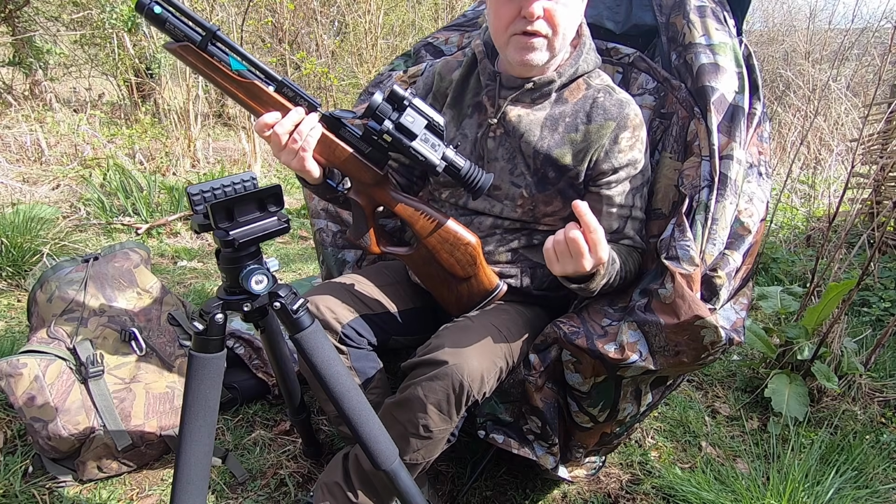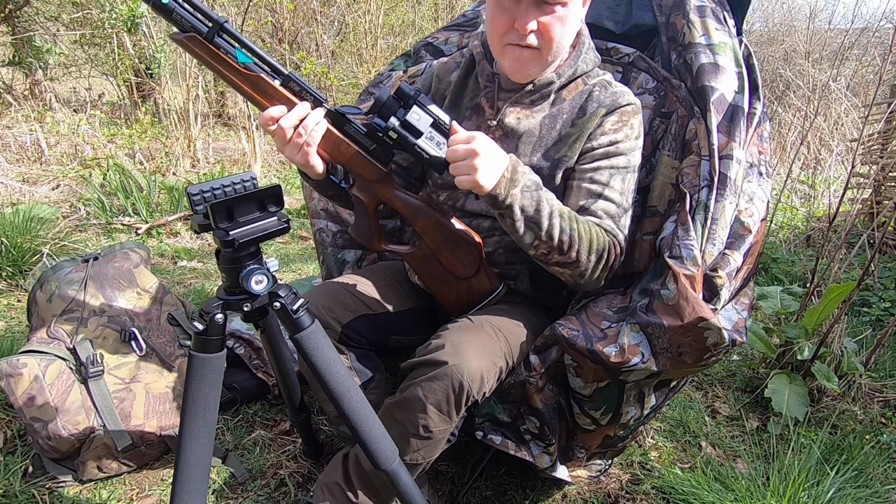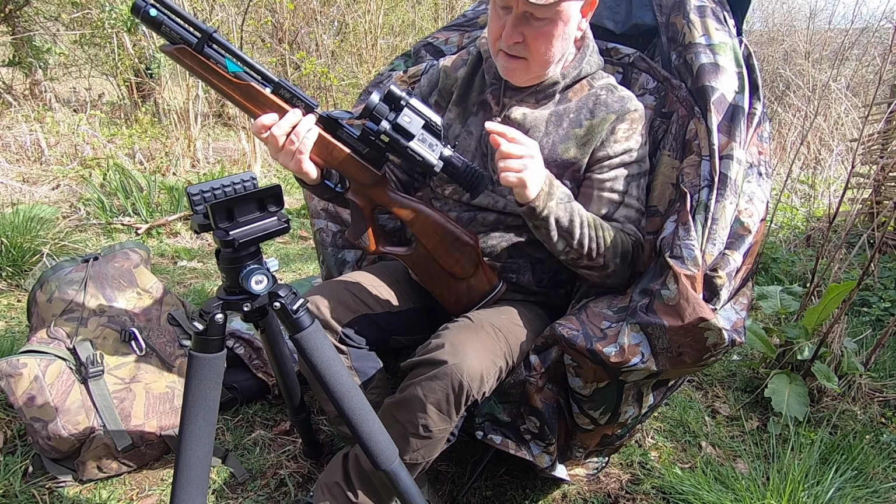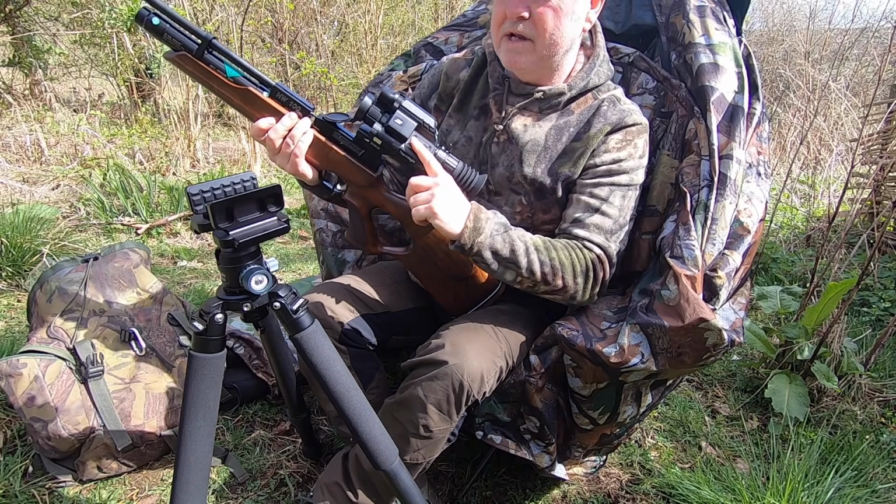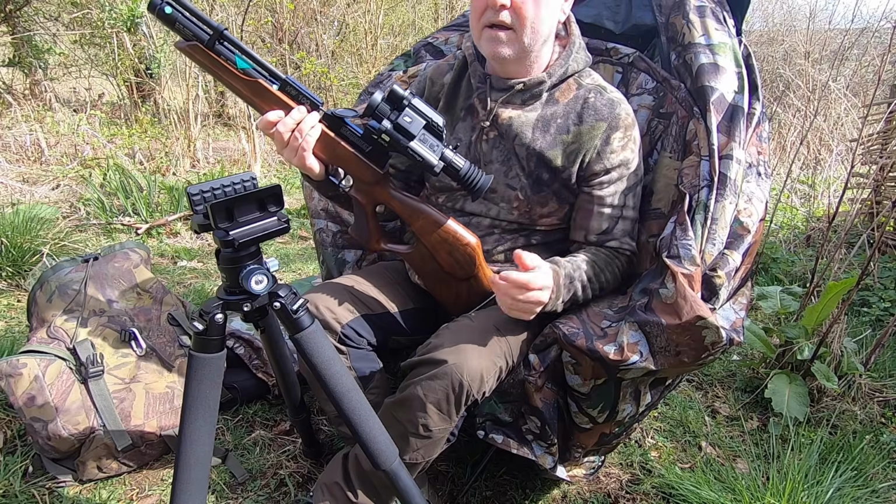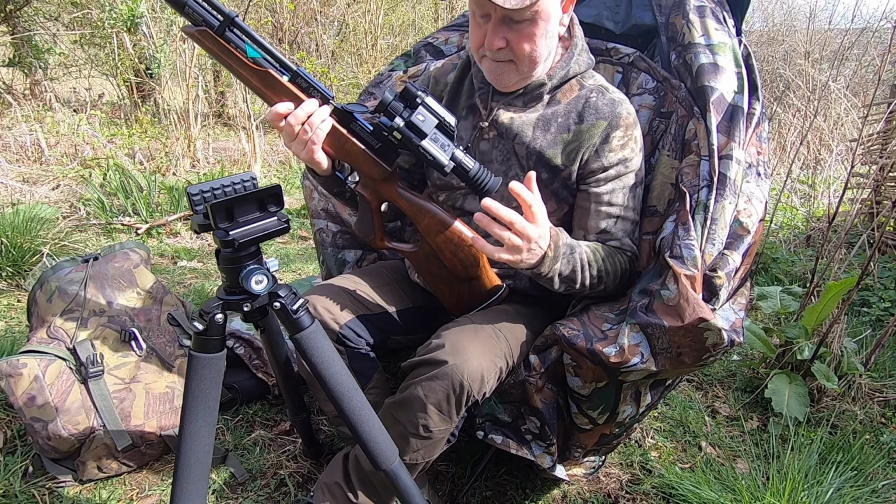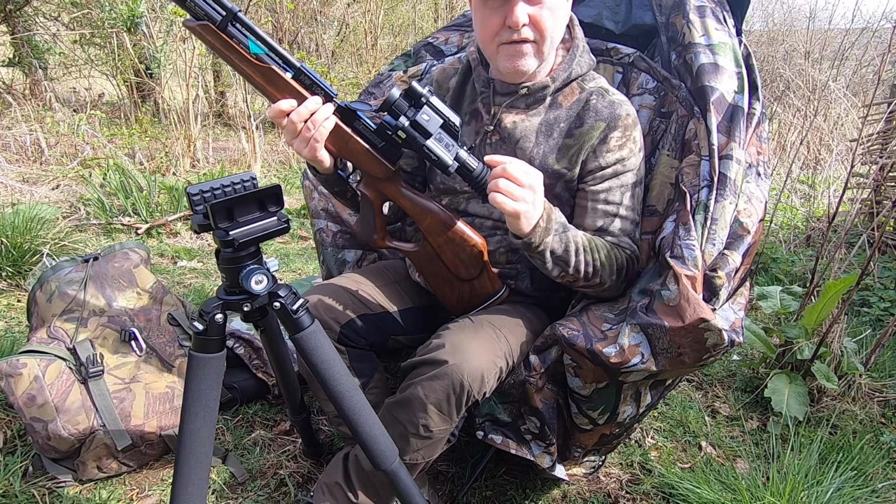If you want to change the reticle colour, one press of a button. From day to night vision, one press of a button. Recording, one press of a button. Standby, one press of a button. It's even got the little sensor there so you can put it on standby when your face comes up to it. Everything is just one press of a button and super easy to find.